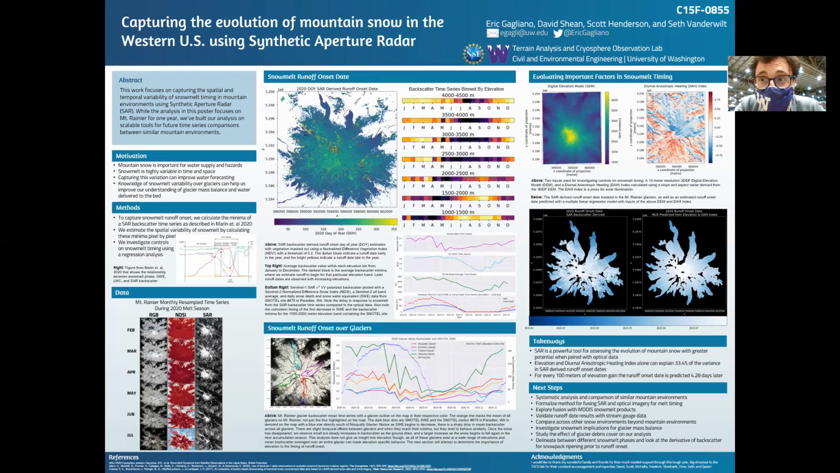Snowmelt runoff onset is the point at which the snow becomes super saturated and the water actually starts to run off from the snowpack. That's a very important date for hydrologists, as well as people worried about hazards. So if we look on the right-hand side now, the backscatter time series binned by elevation, we get a clearer picture of how elevation plays a role in all of this. The brighter colors are higher backscatter, and the darker colors are the lower backscatter. And so whenever we hit that backscatter minimum, that's when we are predicting that the snowmelt begins.